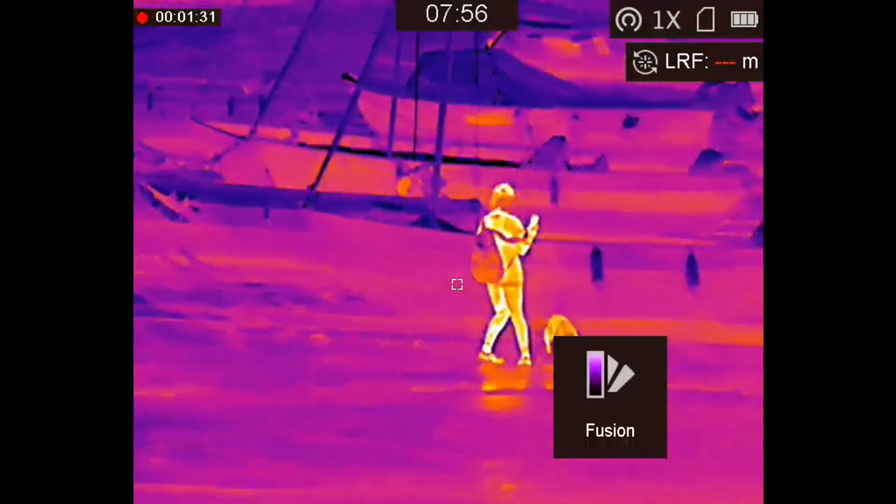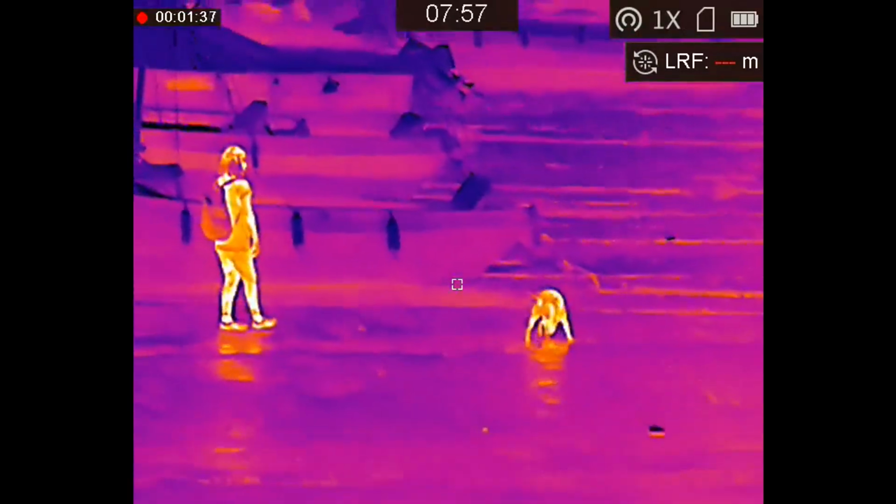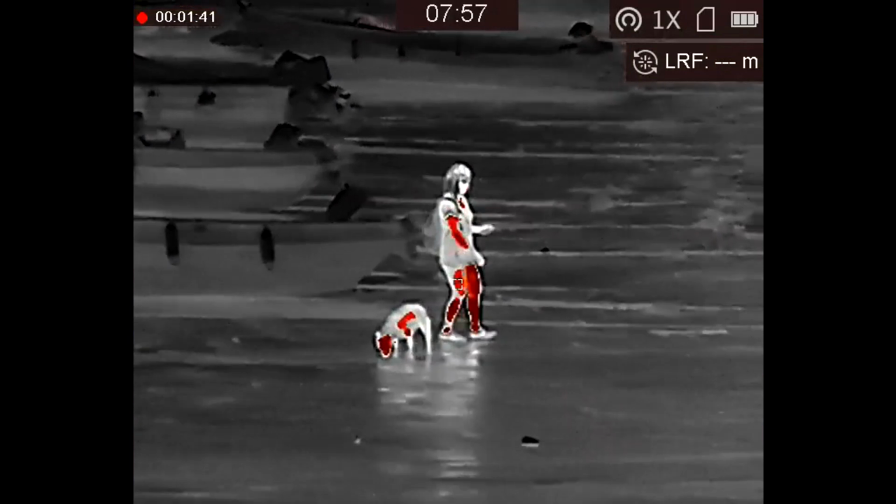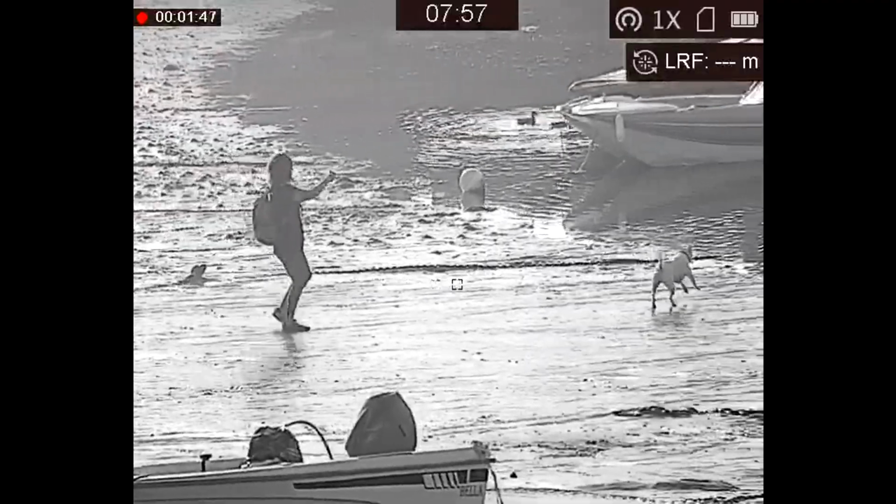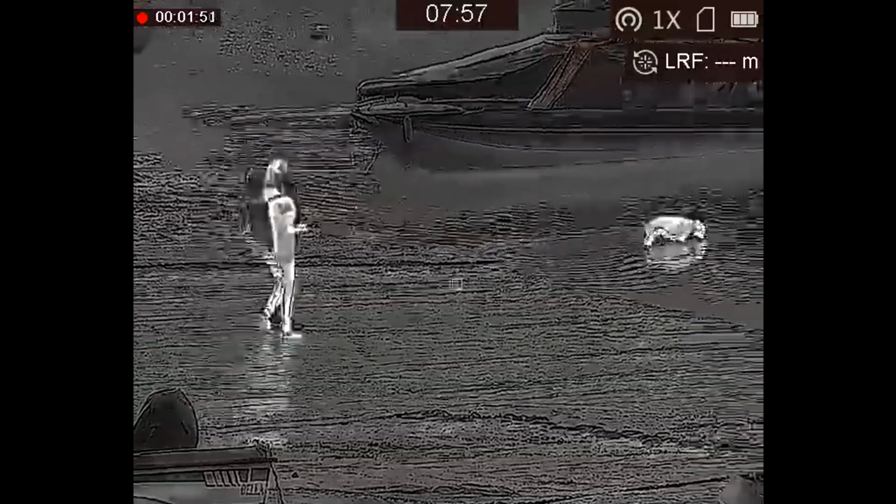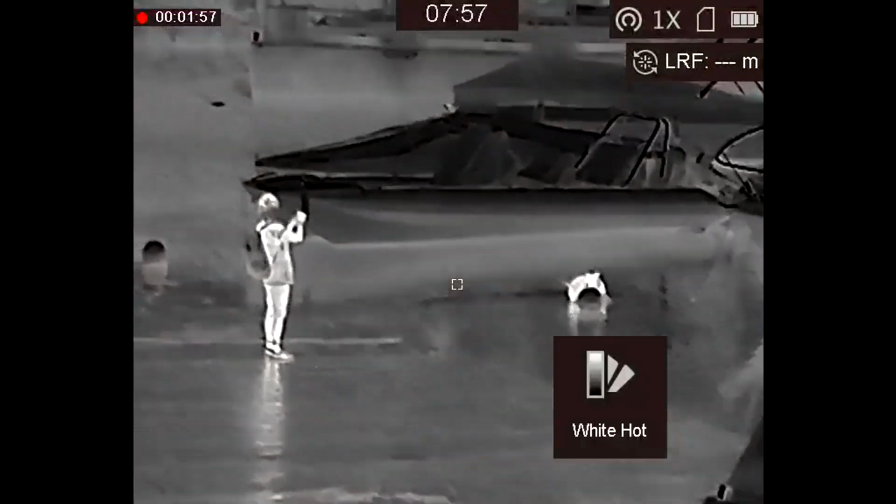Onto the fusion palette, which is more of a psychedelic color scheme really, though the thermal reflection off the wet sand is quite cool. Red hot, which I don't see much use for myself. Optical, and it's getting a bit brighter now, so the optical is starting to see a fairly photorealistic image. Image fusion, which is a mix of, again, thermal and optical. And back to white hot mode.